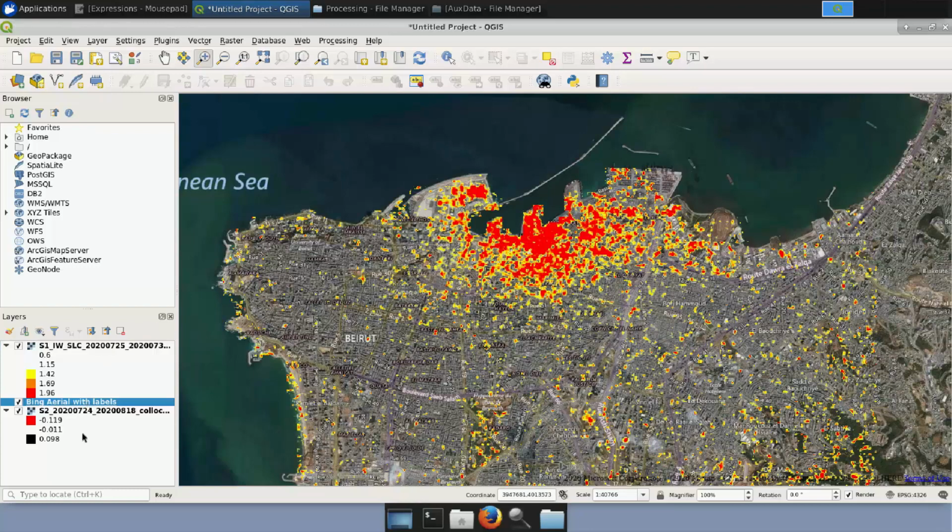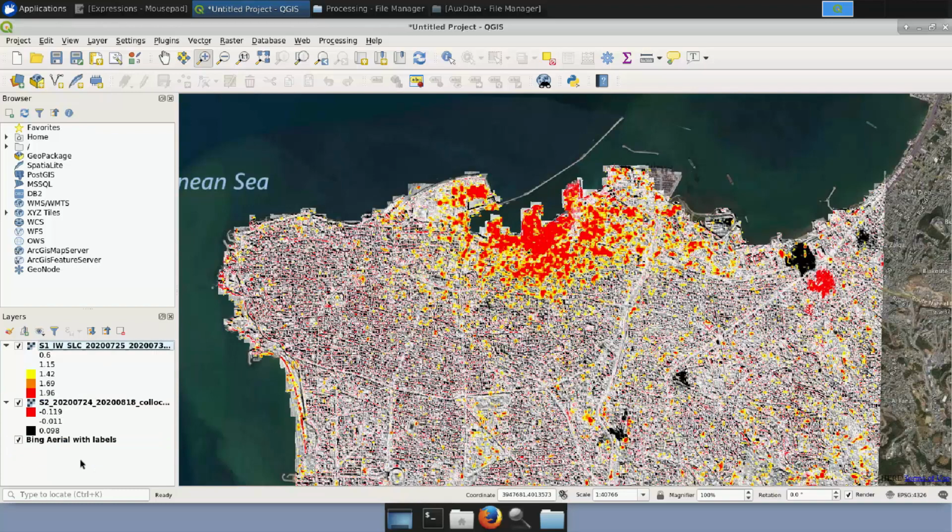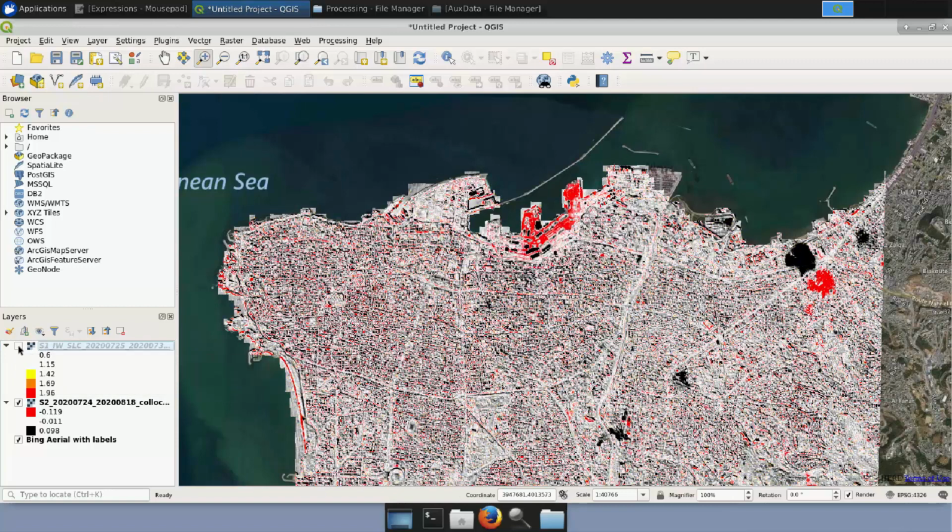Now you can drag this one below Sentinel-2. You can deselect Sentinel-1 and you can see how the results of Sentinel-2 processing look like over this area. This was also the processing using QGIS. We can now close it.